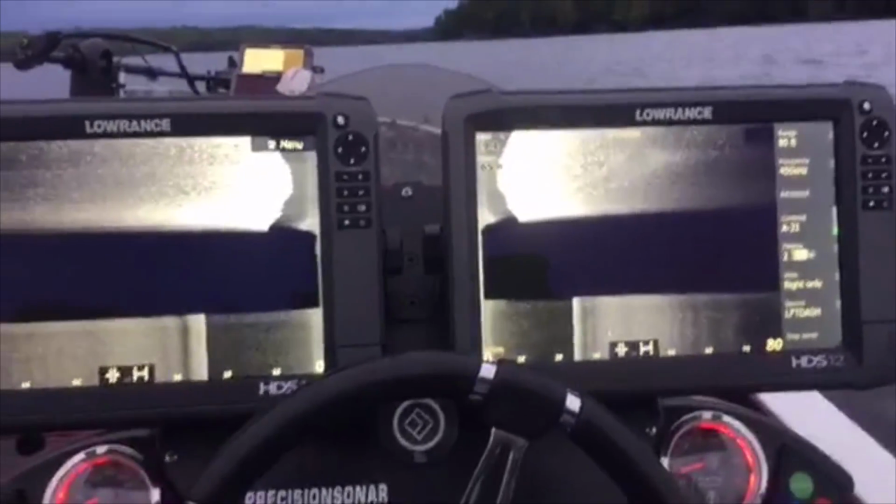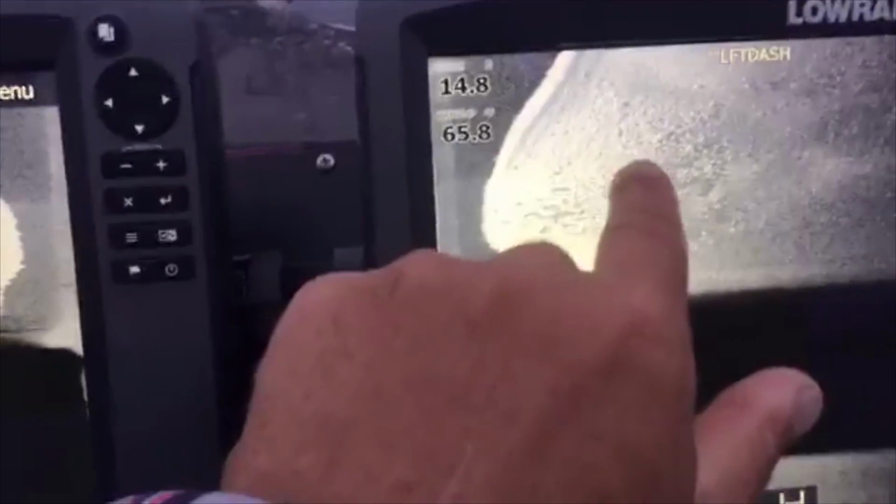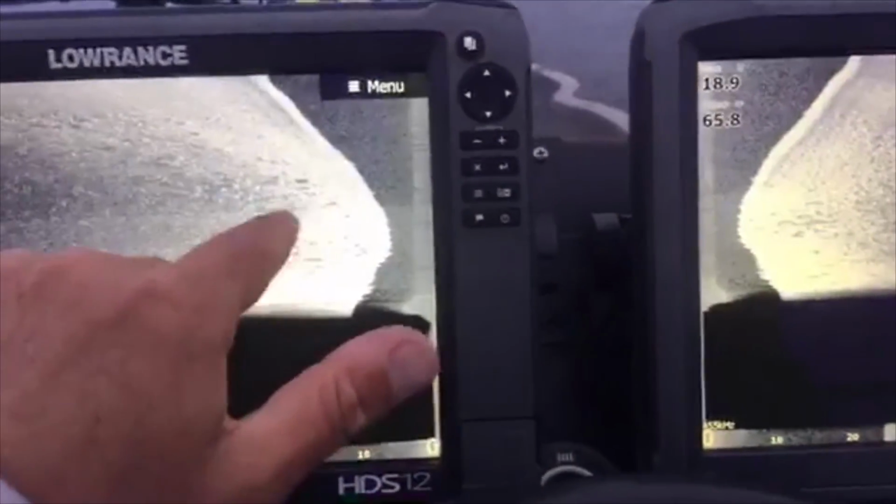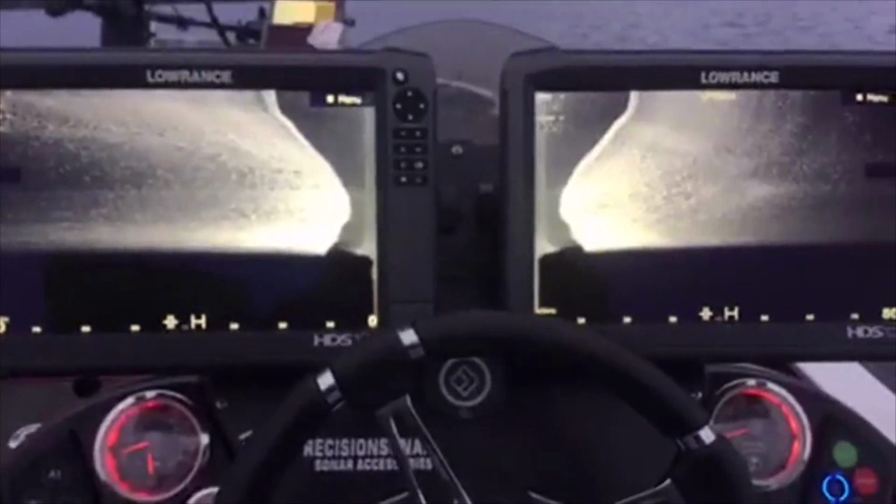So, to kind of decipher what's down here, this is all hard bottom, it's gravel. You can see it's like basketball size gravel. If you read your units enough, you kind of figure out the sizes of things. That's all like basketball size, maybe some softball mixed in. Then we're kind of falling off the edge of that hump right now.